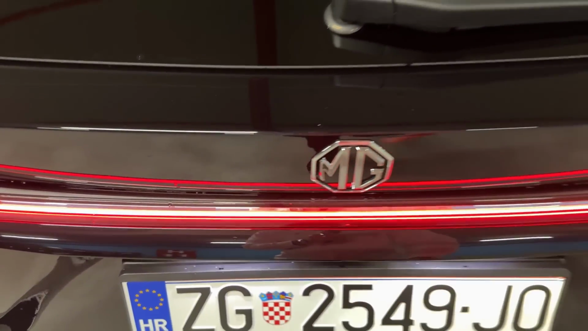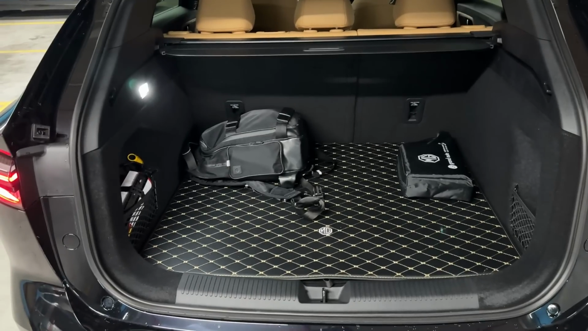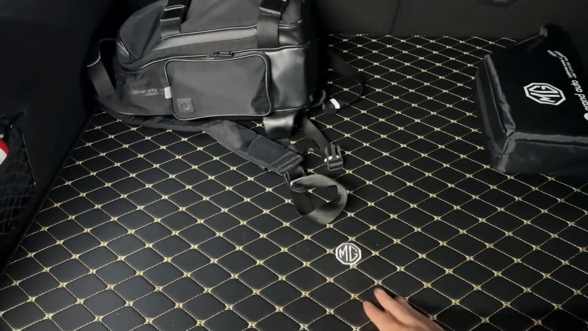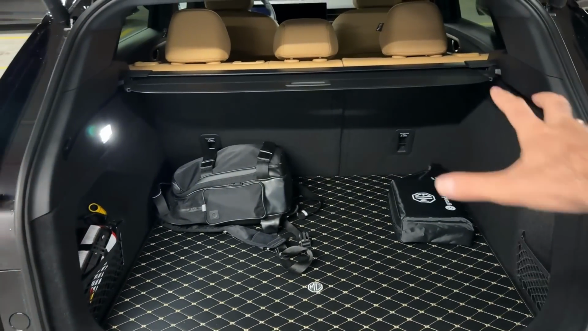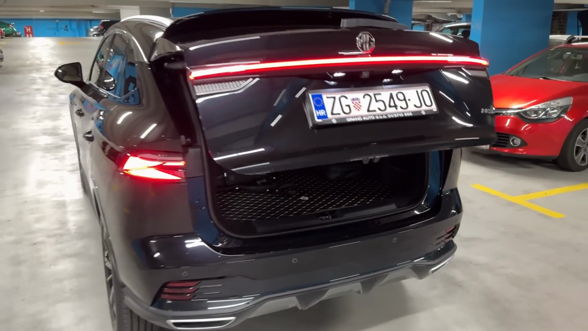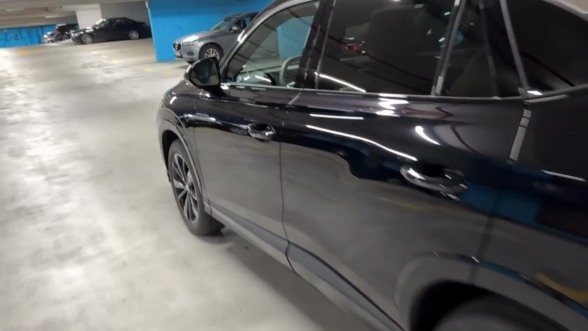Now if I press this, the tailgate opens and the trunk space has been increased. So 44 liters more and up to 507 liters of space. We also have this special cover in here, and then of course you can pull this to have privacy for your things. Press this, the tailgate closes, and we are ready to go on a nice relaxed night point of view test drive with the new MG HS.